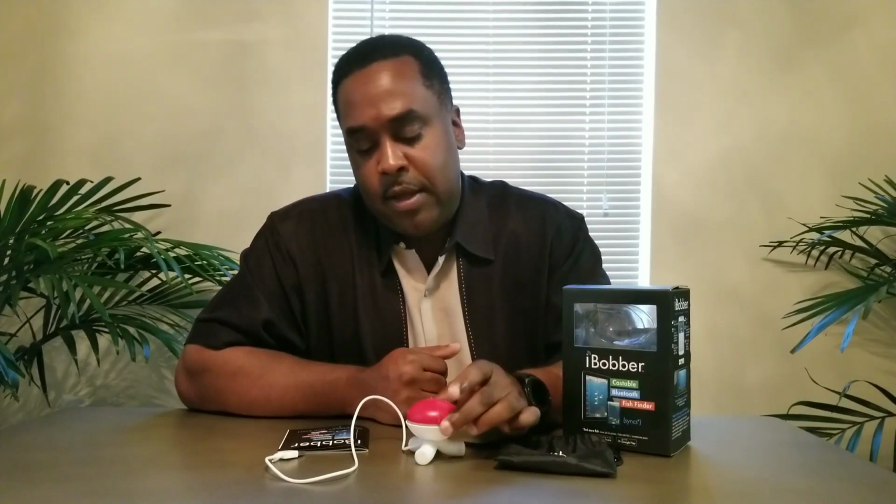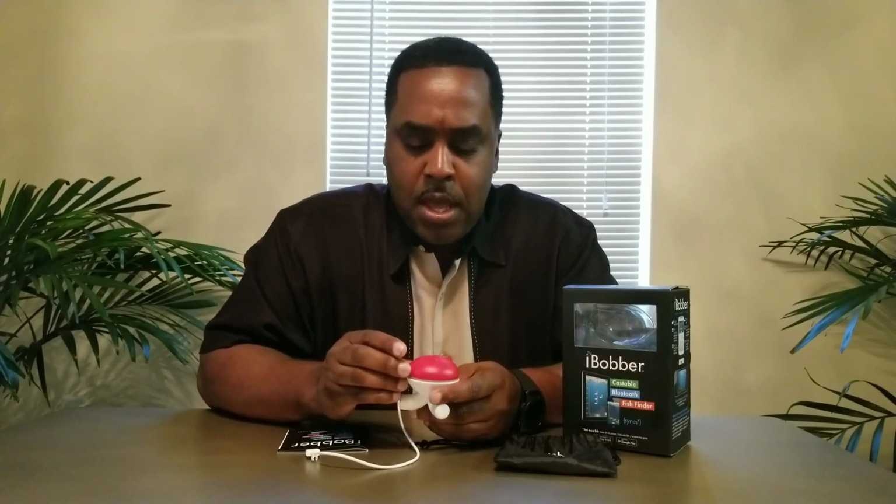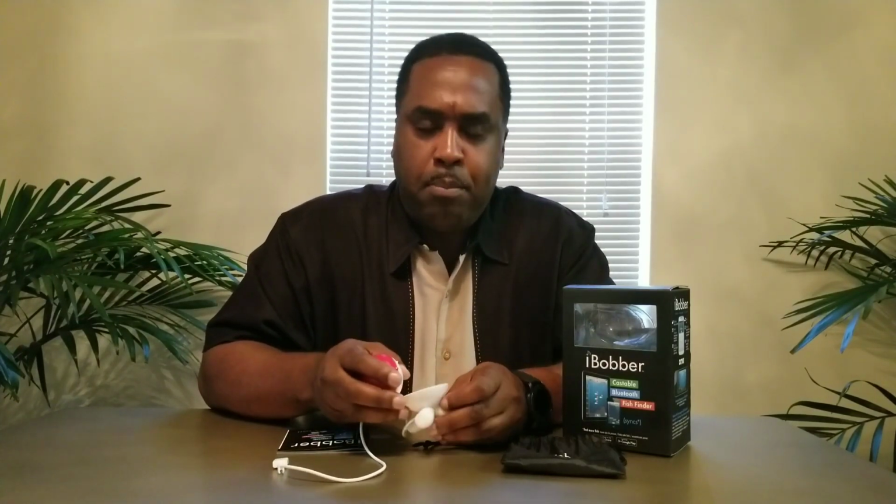What makes this little thing unique? The technology that actually runs this device is nothing new. This has been around for eons and eons. However, if you had a boat and you had a fish depth finder that was stationary to your watercraft, this is something that becomes second nature to you. But what makes this so unique is that this looks like a traditional bobber.